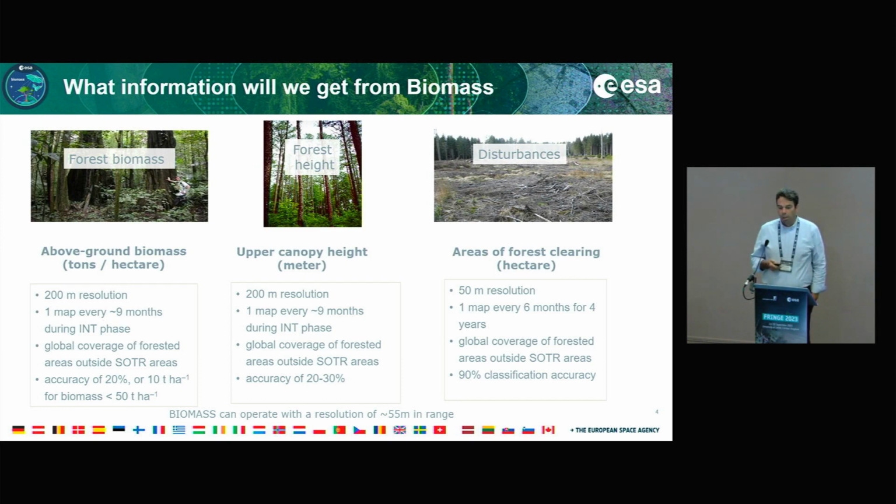Then as well, upper canopy height. Again, it's 200-meter resolution. Again, we have to provide one map every 9 months, with global coverage of forest areas and accuracy of around 20 to 30%. And then disturbances, which is given as a high resolution product, so 50-meter resolution. One map roughly every 6 months for 4 years. It should actually be also 9 months, so apologies for the error there. Global coverage of forested areas, again with the 90% specification accuracy. So overall, the resolution will be 55 meter.